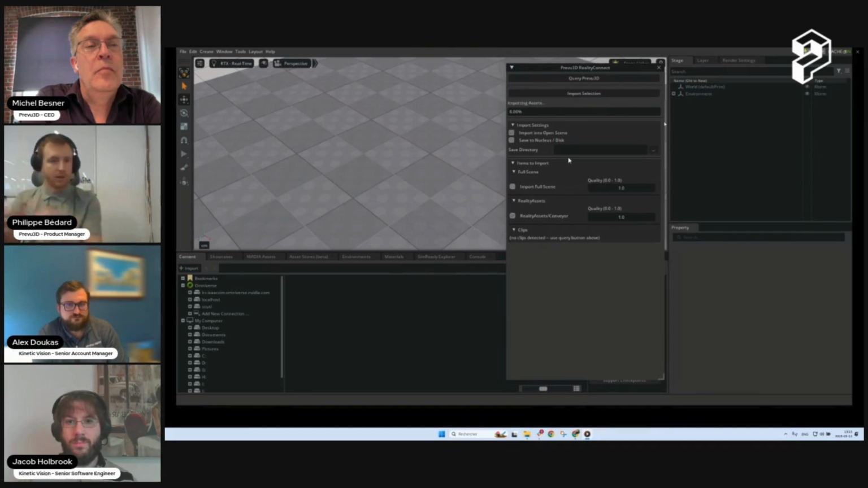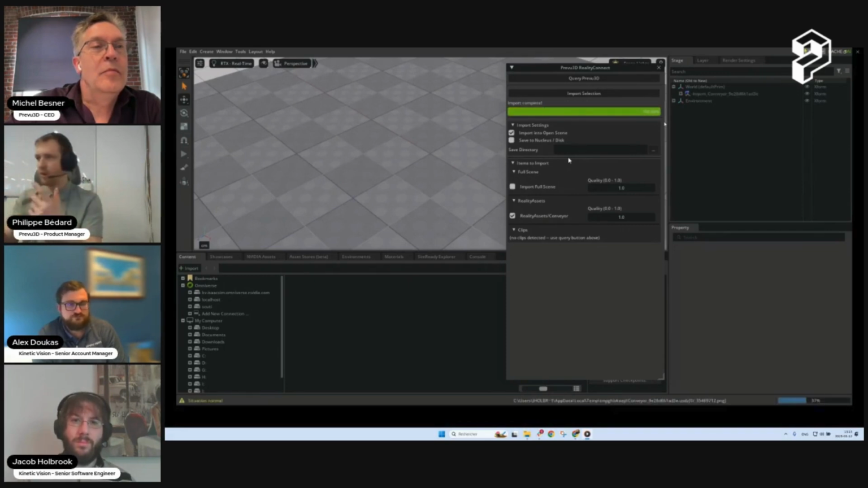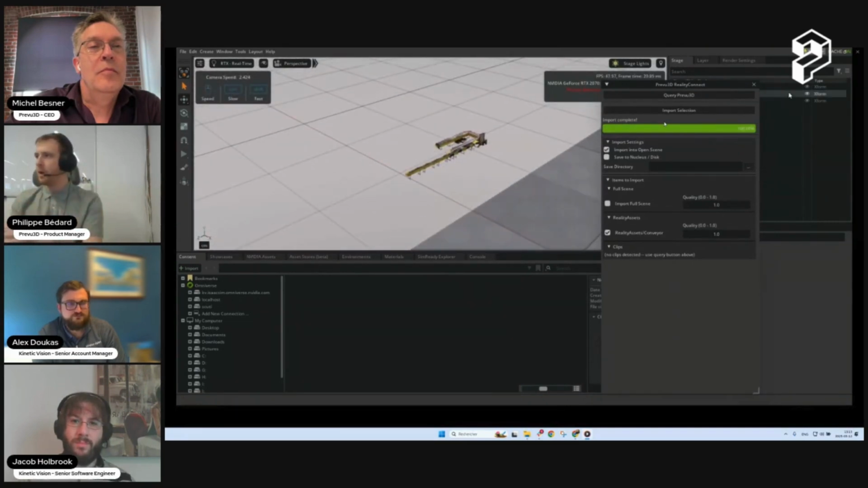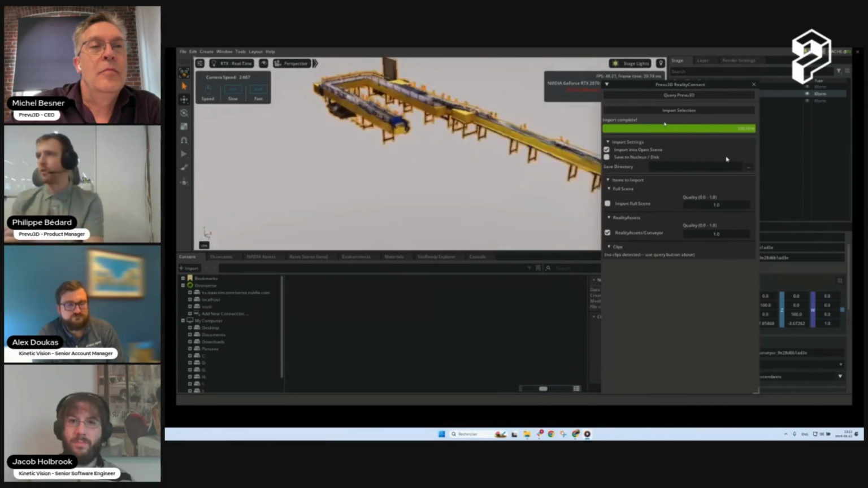You can pick the quality level that you want and a few other parameters, but it's quite a straightforward process. You query them, select the one you desire, press import, and they come inside your scene. I don't know if Jacob, or Alex, you want to elaborate a bit on that.